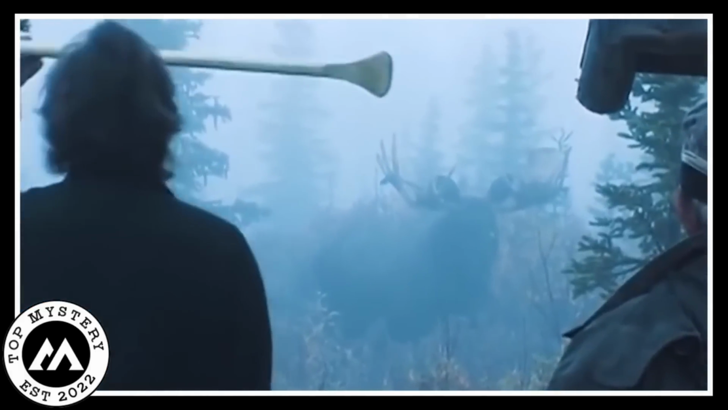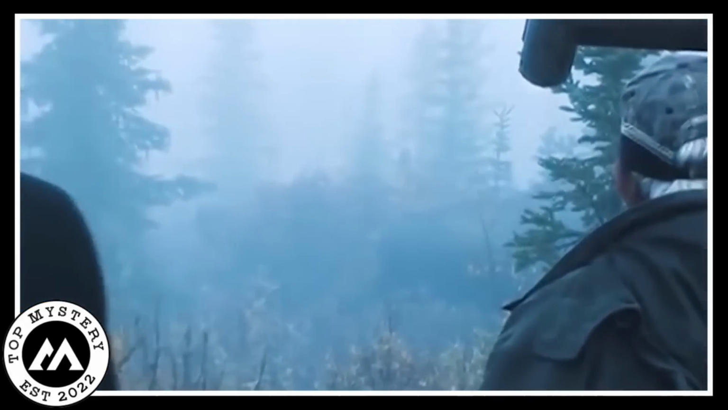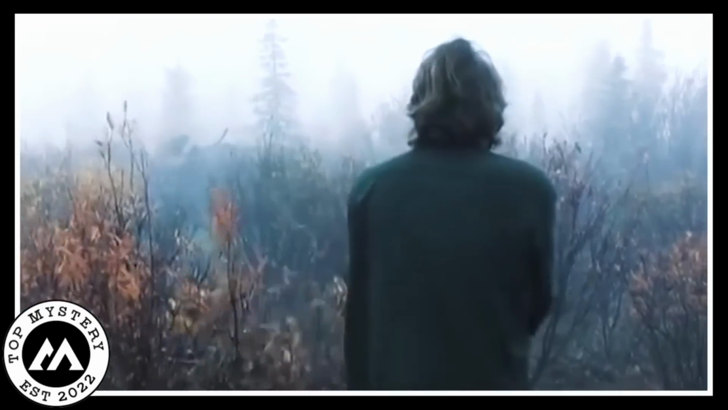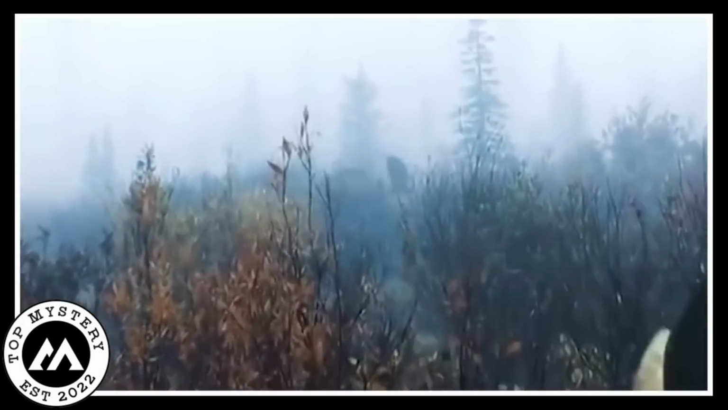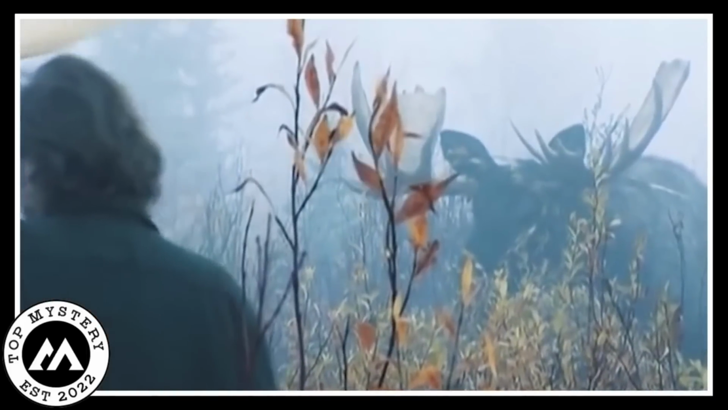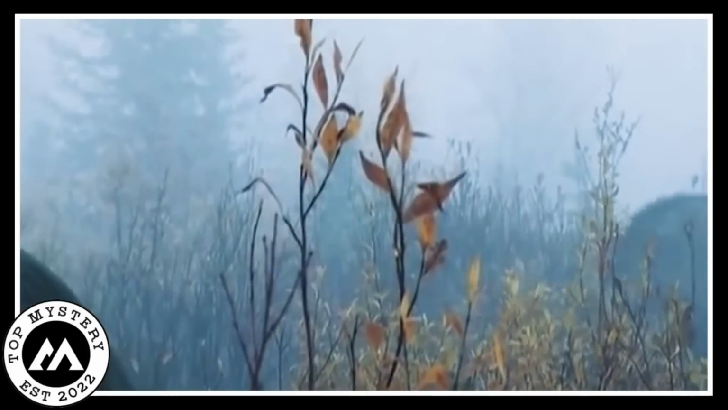As the friends kept going, the moose, as if following an invisible companion, gracefully went back into the misty air. The fog covered the moose until it disappeared, leaving the friends amazed and a bit confused. The atmosphere, which was filled with a mix of excitement and nervousness, became really quiet.